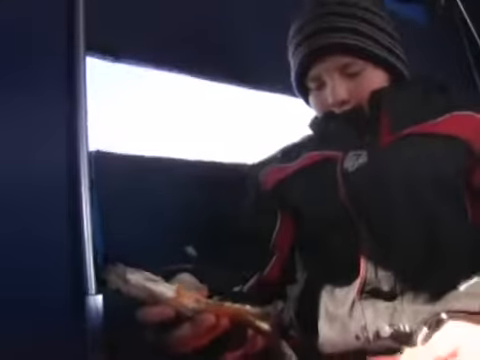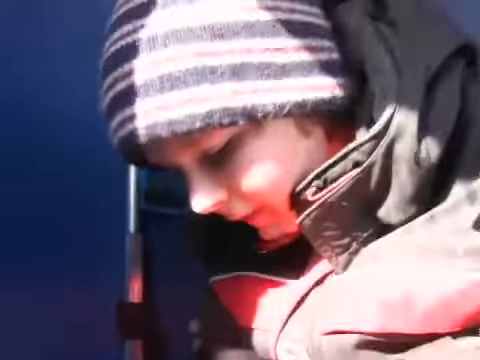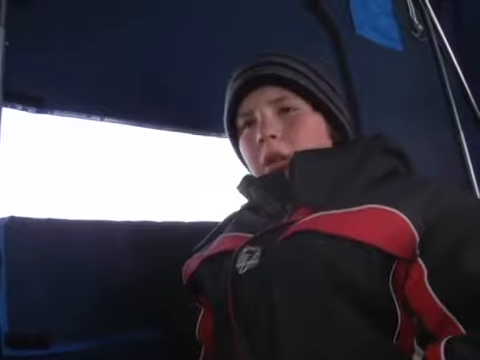Oh, I got one! Man. This one's pretty. I'm gonna throw it back and let it get bigger. Man, that's about the fifth one I've caught. He swam away, huh? Yeah.